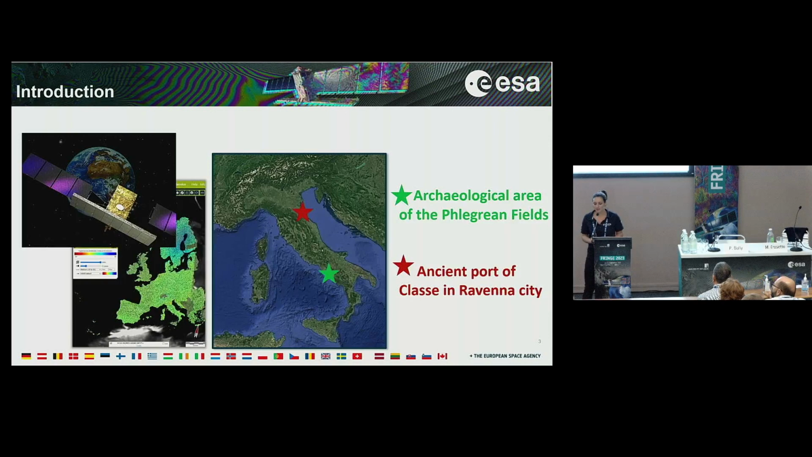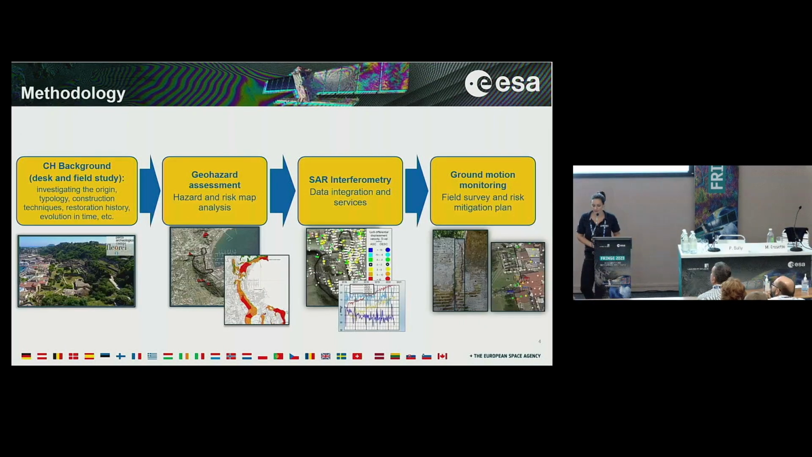In this work, we have selected, among a huge list of cultural heritage in Italy, two sites. The first that I will show you as a case study is the Roman Terme of Baia, which belongs to the archaeological area of the Phlegraean Fields, and the ancient port of Classe, really close to Ravenna city.